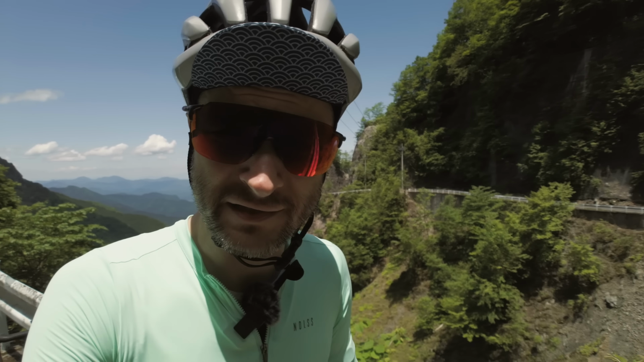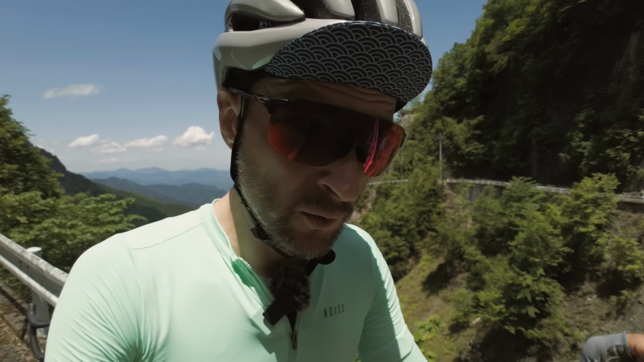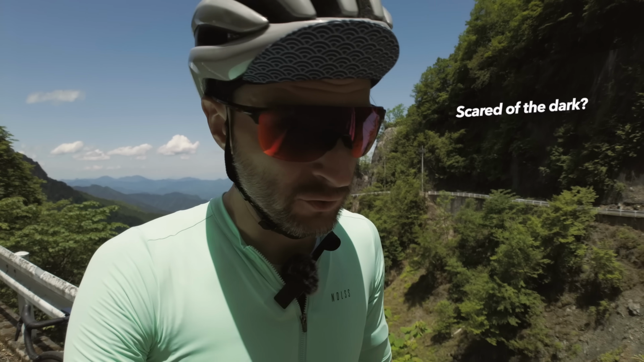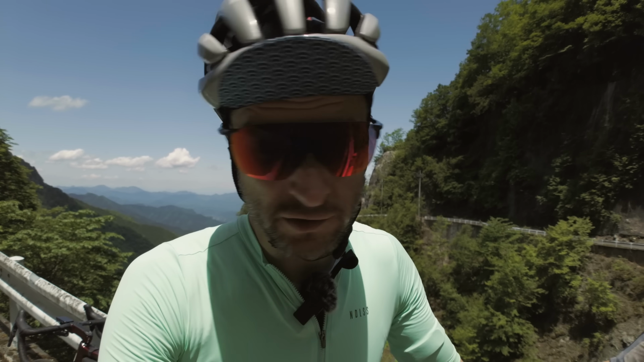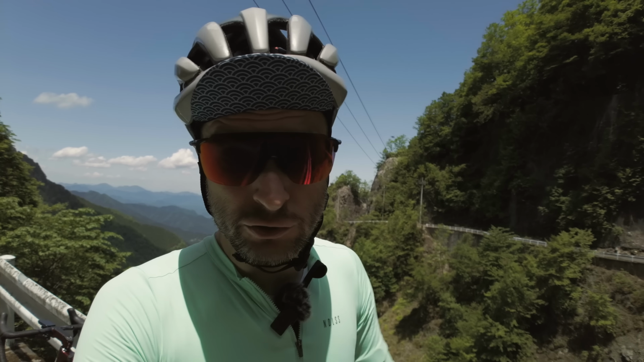So instead of copying someone's light setup, I suggest you actually do a little checklist. What are the most important things? Do you need 8,000 lumens for 20 minutes? Or maybe you're like me and you actually need 400 lumens for, say, 8 hours. If you're doing touring and stuff like that, you might actually need something like a dynamo solution.